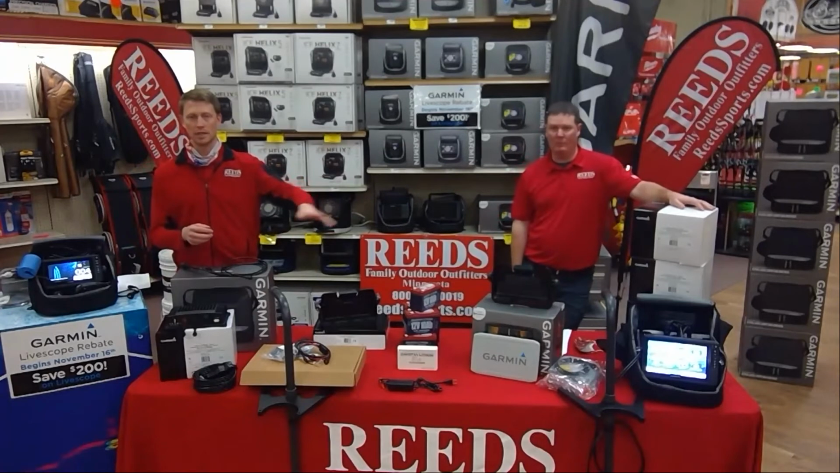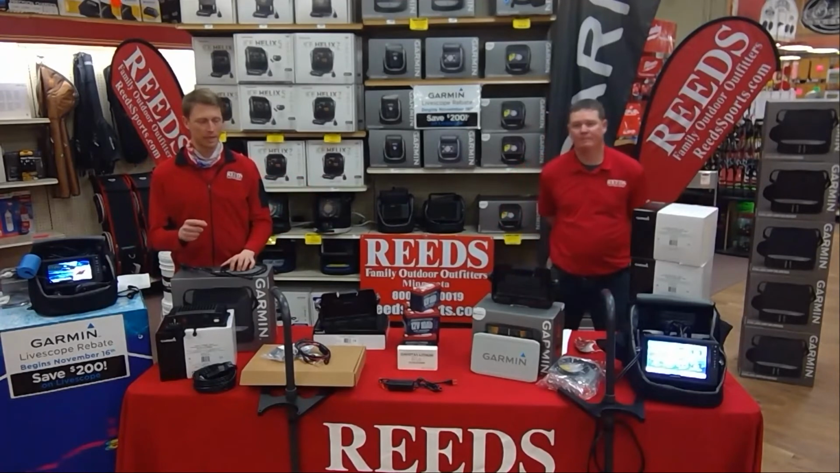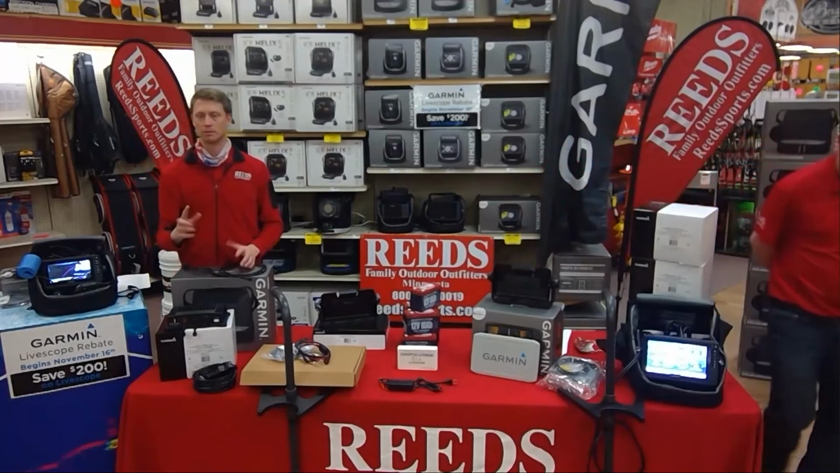It's super simple. And then once you have that set up, once you're paired and ready to go, it's as simple every time you want to use it as pushing the Active Captain, which is on the bottom right-hand corner there, and just turn it on. Like, that's as simple as it goes.